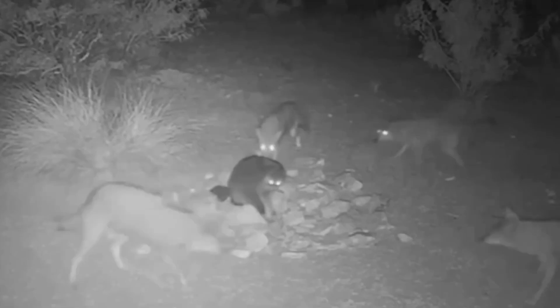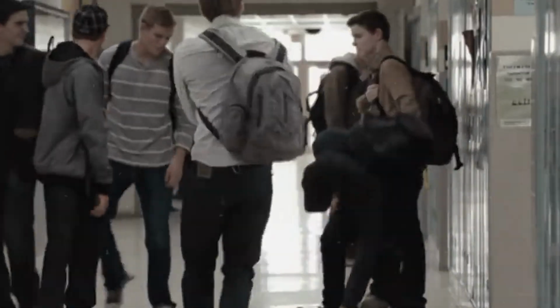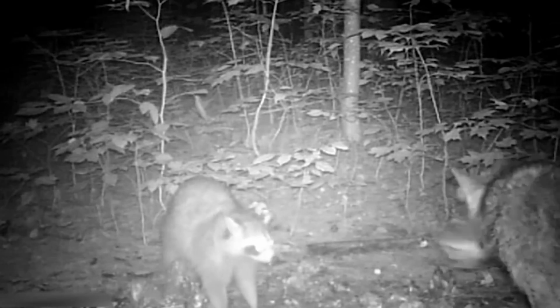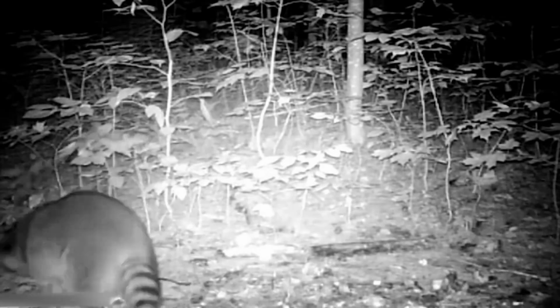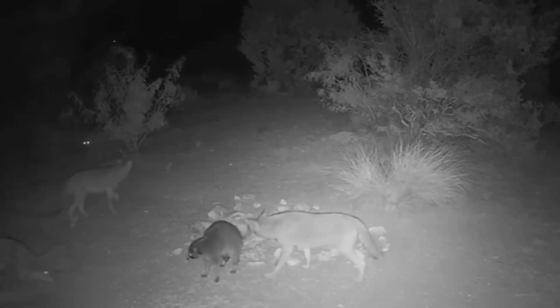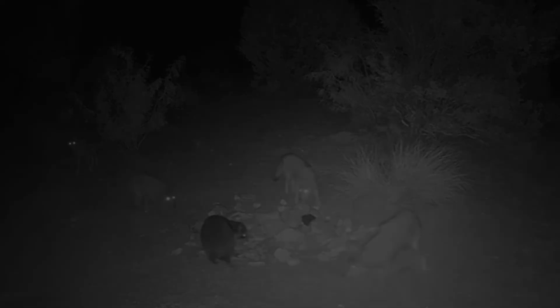The footage was taken in the middle of the night. It reminds me of a school scene where a group of big bullies tease the smaller person. Raccoons and coyotes usually end up fighting whenever they cross paths, but no fights happened here. Probably because they realized there was no need to, or simply because it was the raccoon's lucky day.